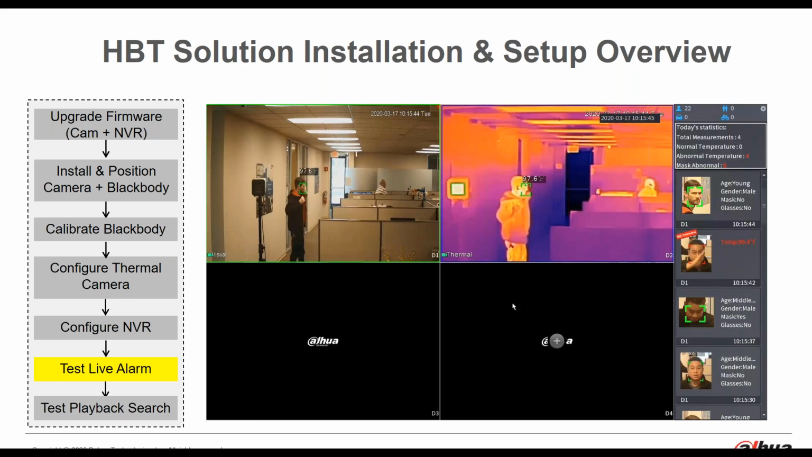Anyone that walks in front of that target area, their temperature is captured, their face is captured, and then it's produced on the right hand side. So this is one of the last steps that you do to verify that the live alarm is functioning properly, and then you should also test it with a high alarm condition.